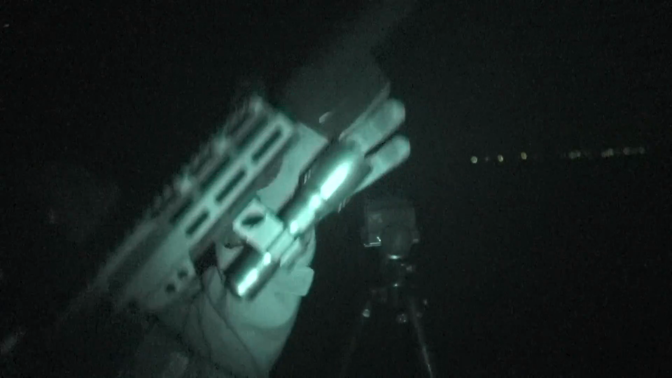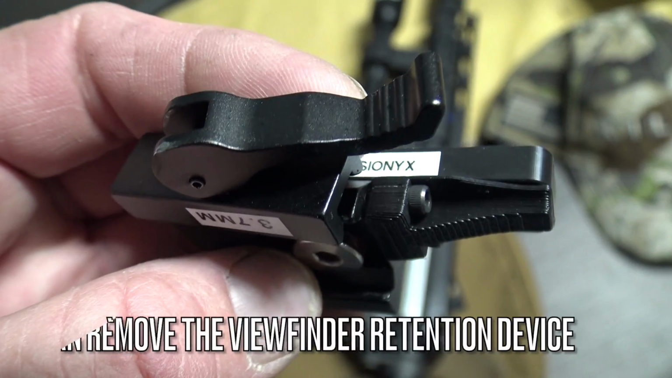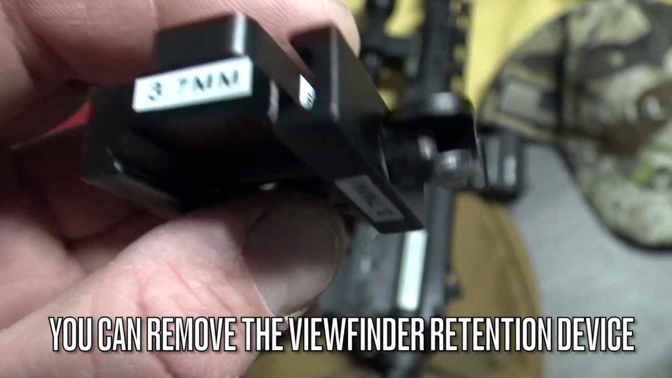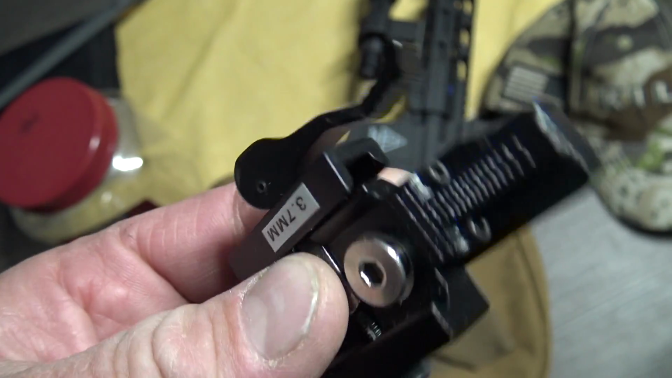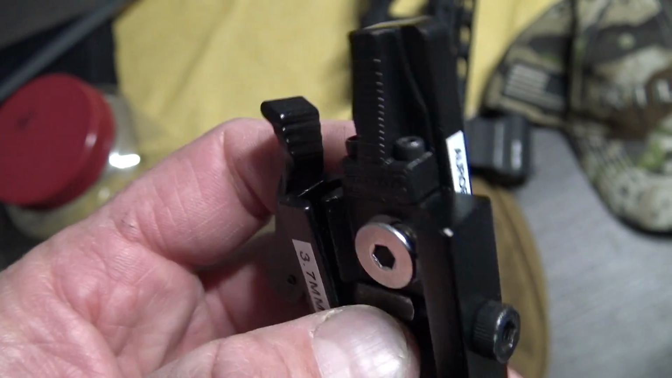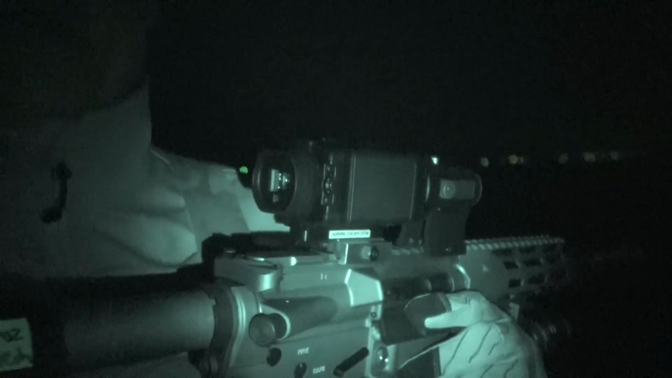So the Ferrotech mount right here, dudes, has a finger that goes underneath the viewfinder. See this? Right here. That's locking the viewfinder in place so it doesn't fly off under recoil. The downside of that is you have to take the whole mount off. And I'm talking off the gun and off the camera, unscrewing it so you can get your viewfinder off to replace the battery. Wah, wah. That's not great. Now, I don't know if other mounts do this, but that was this version of the Ferrotech.